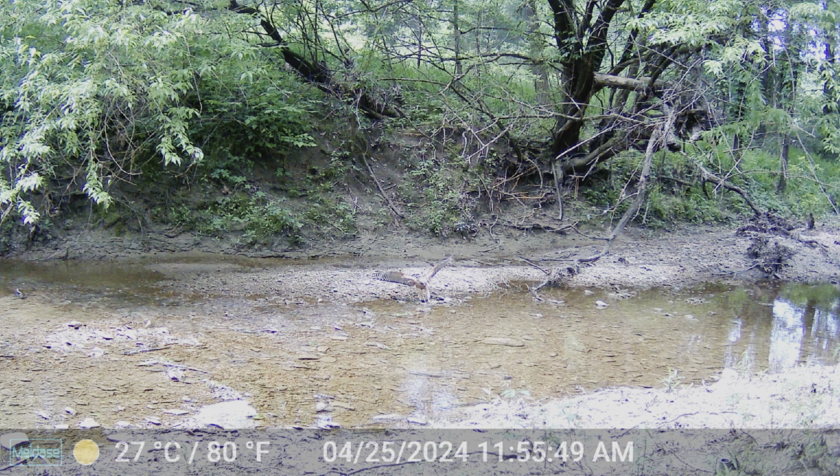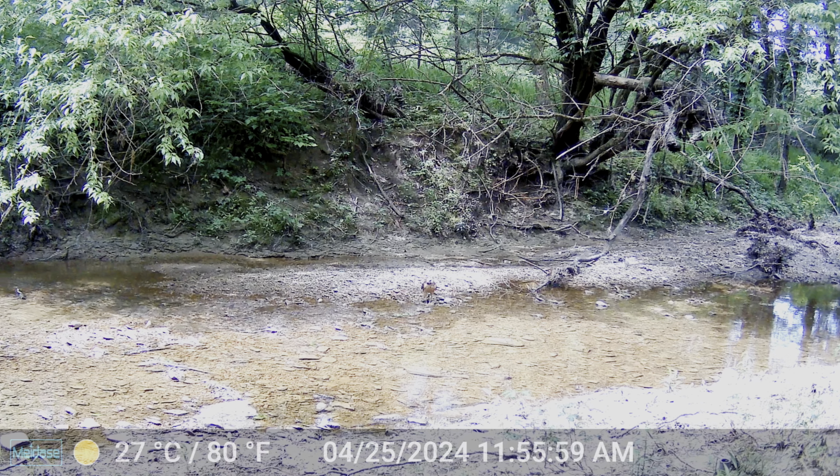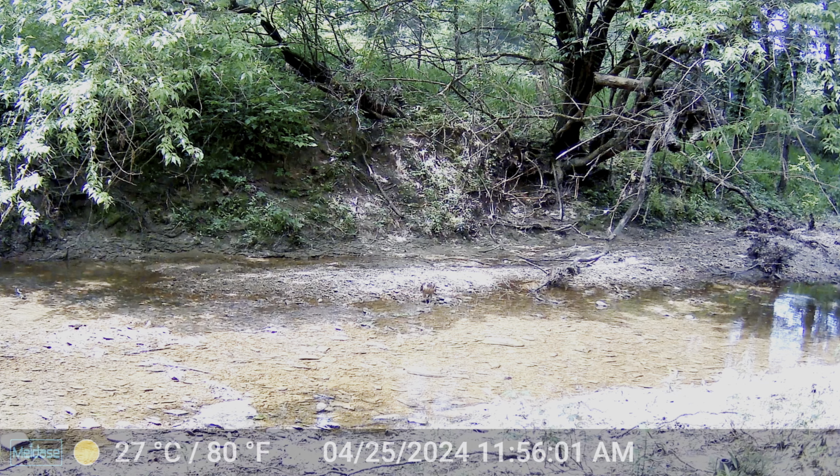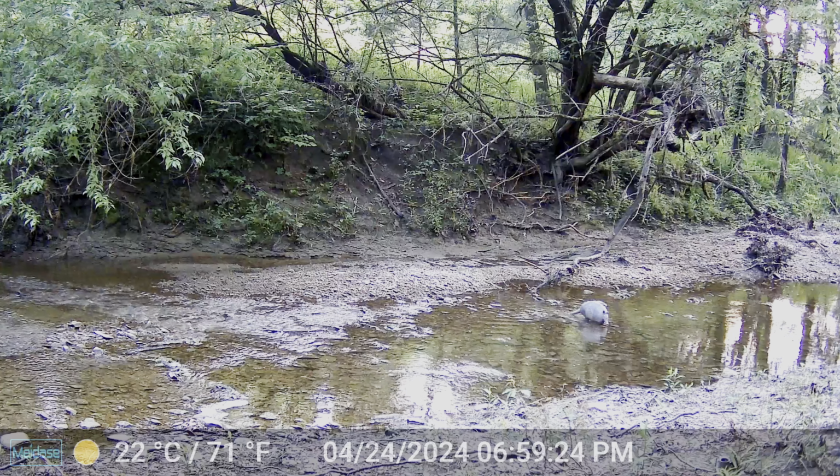Here's a cool clip of a hawk catching something, and then a couple of seconds later, that hawk flies off. My dog is still causing problems here, sitting with me. Really cool that I got that clip. Like I said, I'll always have a camera on this creek.